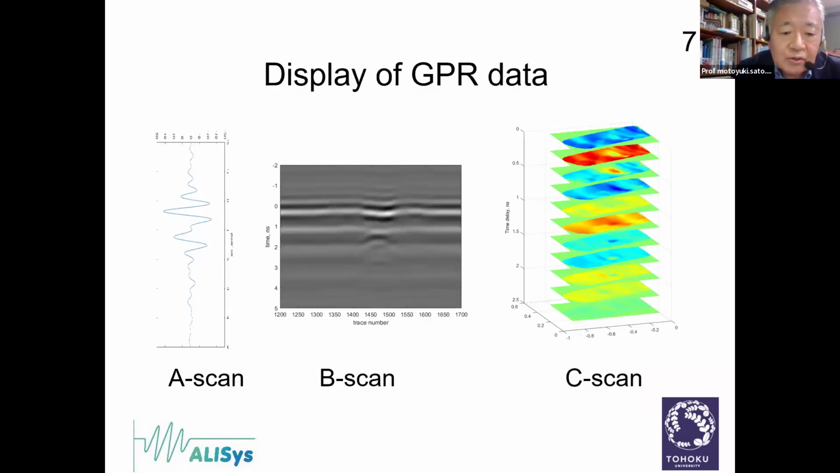In GPR terminology, we normally say there are three types of images. The left one is the A scan. This is one signal, obtained when the transmitting and receiving antennas are fixed at one position. But as I have shown, we acquire many data sets, and we set these many data sets in parallel, and we can see the second one, normally called the B scan.